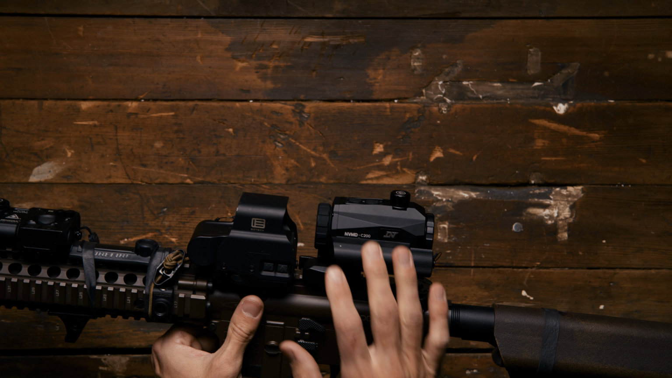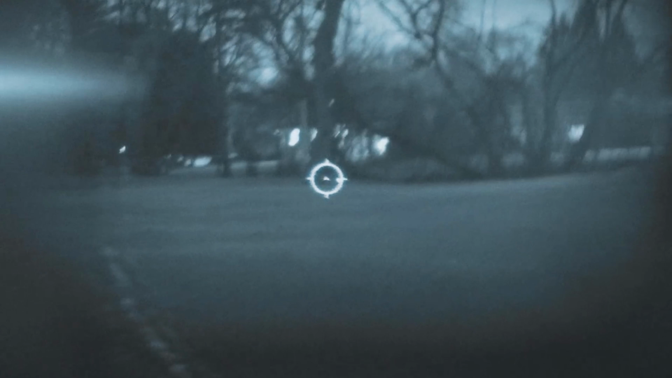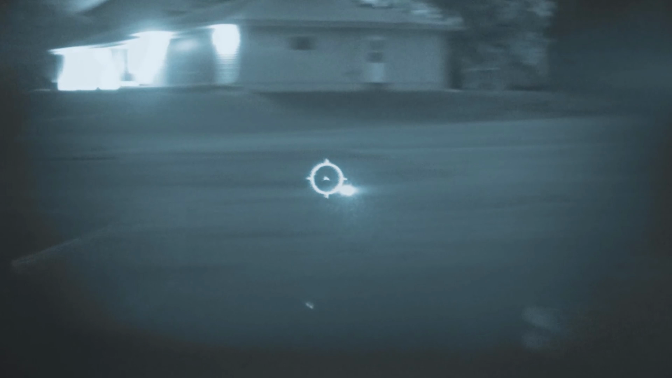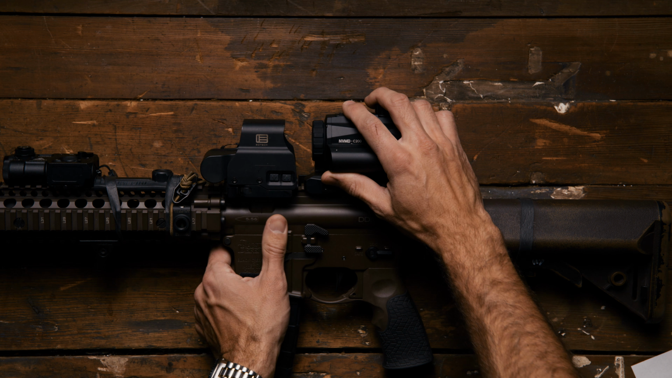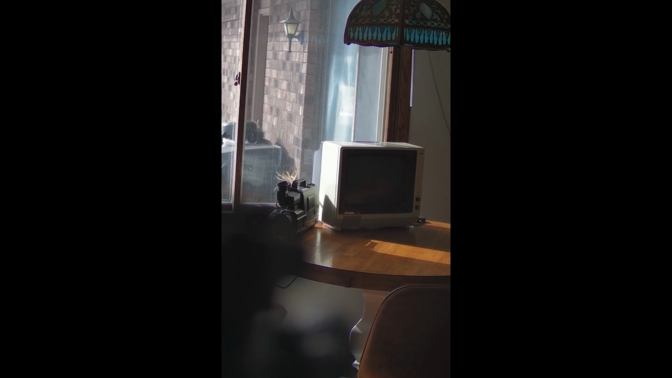Yeah, so this is probably my favorite mode to use this scope in. I think it makes the most sense as far as needing to see at night a little bit better than not being able to. This is probably how I would use it the most. Another thing is they do have an automatic setting where if you flip it to the side like this, it'll record, this is what they call their action camera mode.